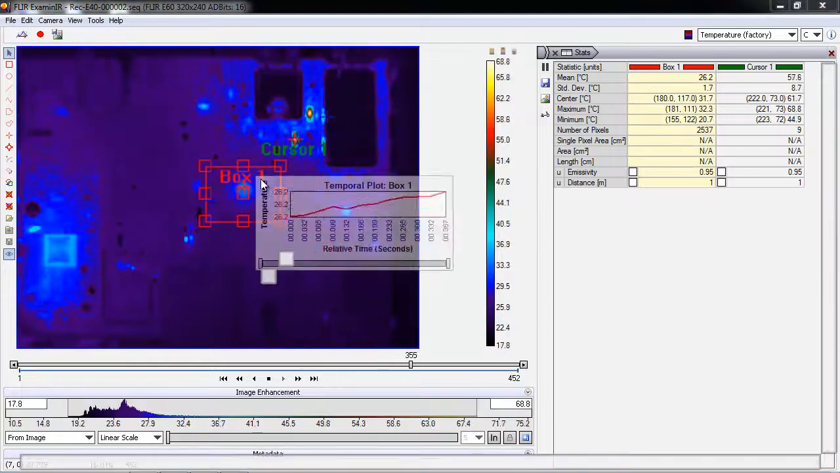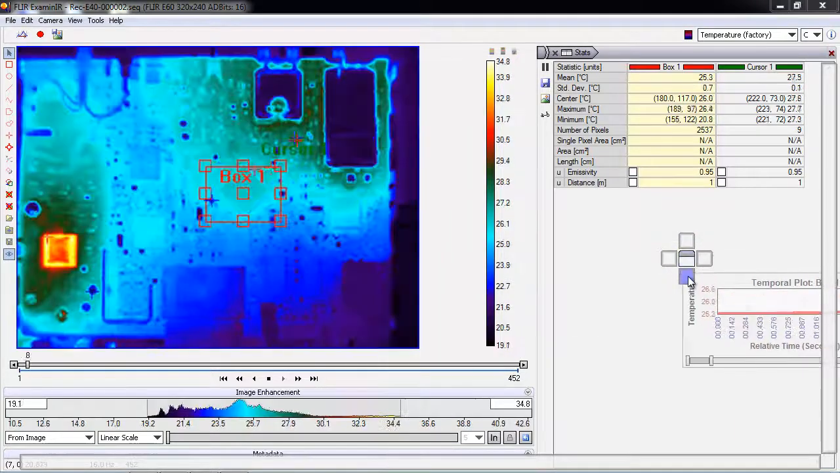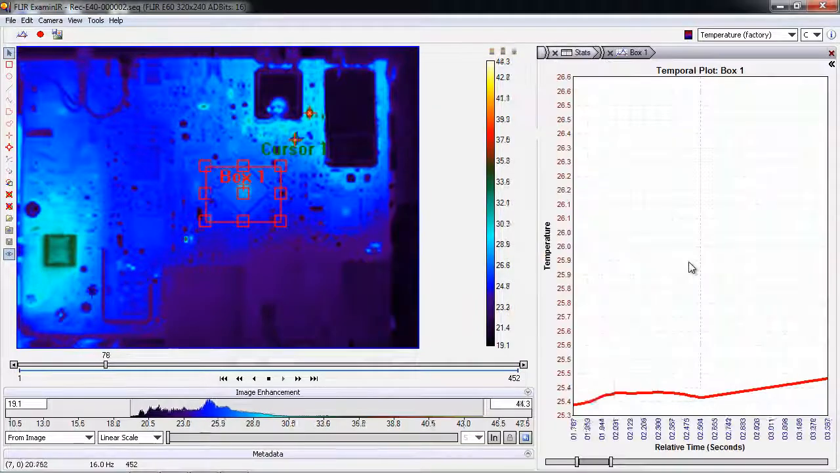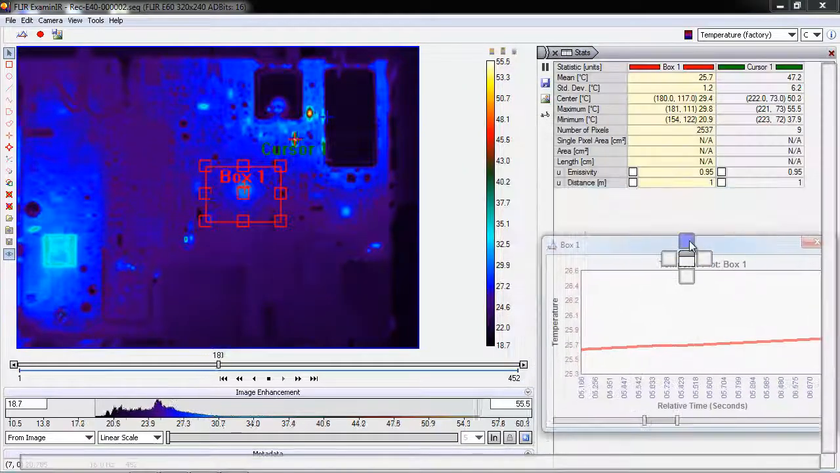Again, I'm going to drag this and I can dock it to the right or below the image, or if I bring it over here I can put it on top of, above, below, left, right of the statistics viewer. So if I put it on top of, I get this kind of tabbed view, which is nice.